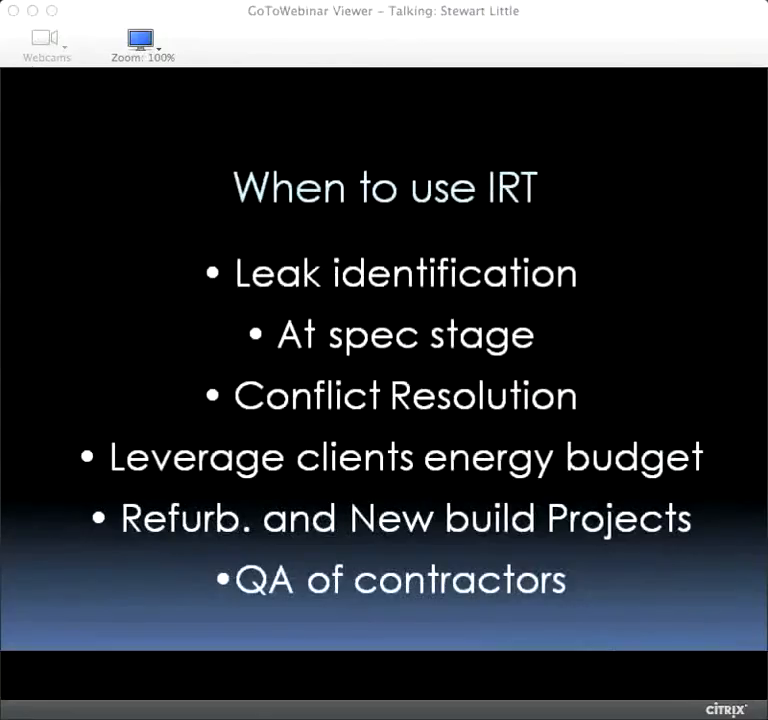When to use infrared? We generally get called in either in a conflict situation where a landlord and tenant are having a bit of a dispute. Maybe it's dilapidations, someone's moving out of a building, there's a change of occupancy, change of usage. But more often than not, we get, my building's leaking, the tenant stopped paying their rent, I need this problem to go away very, very quickly.